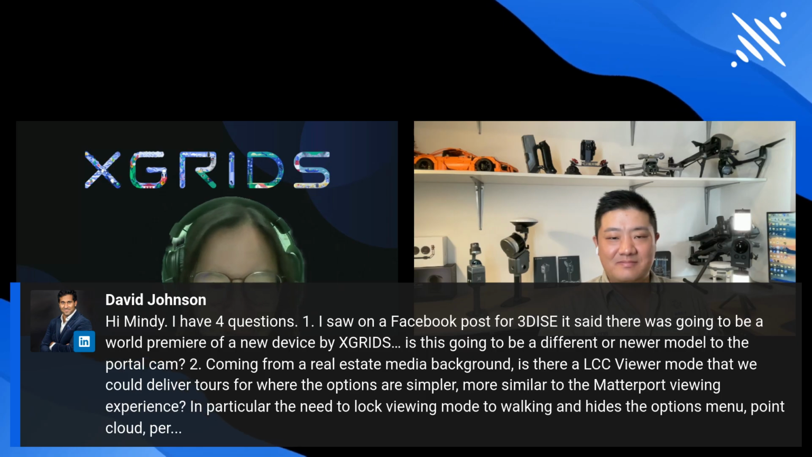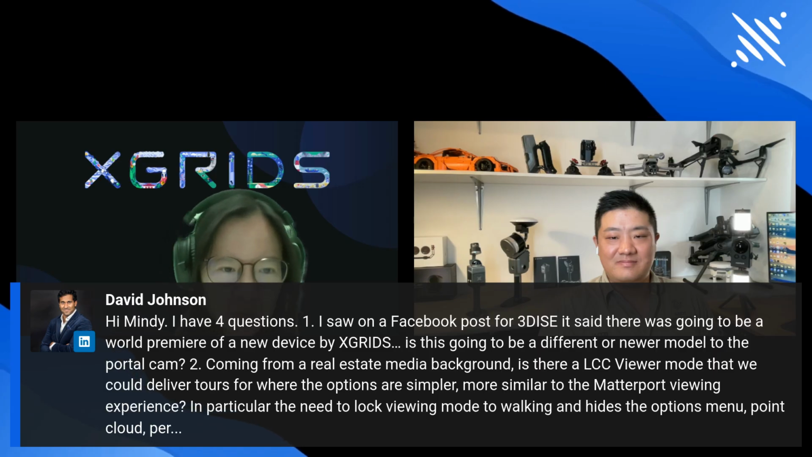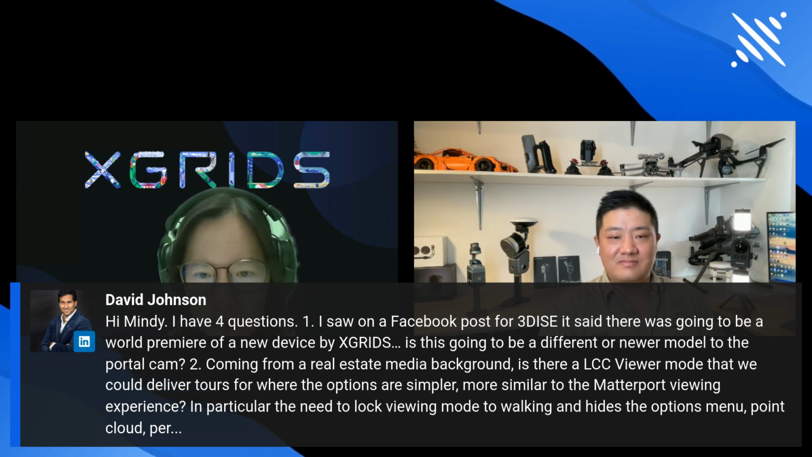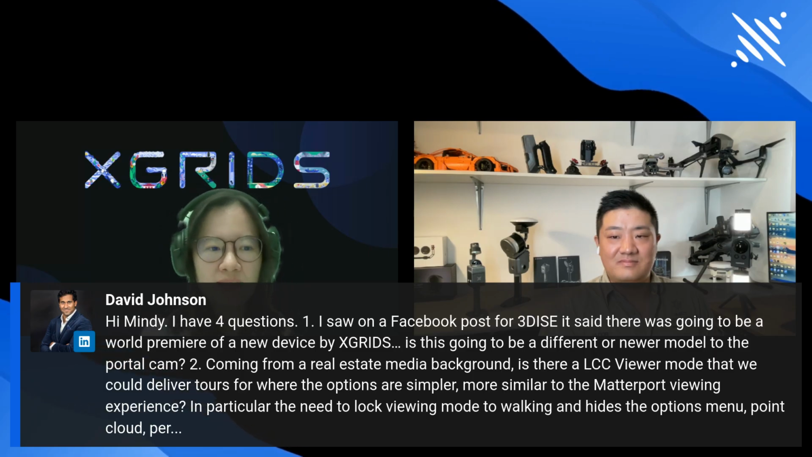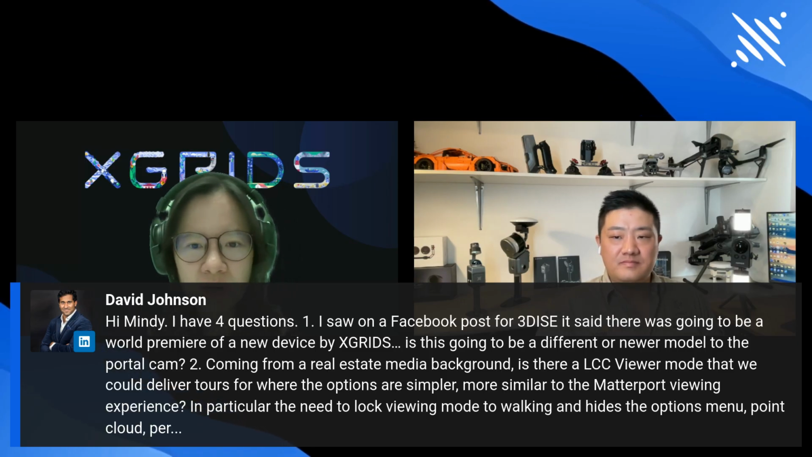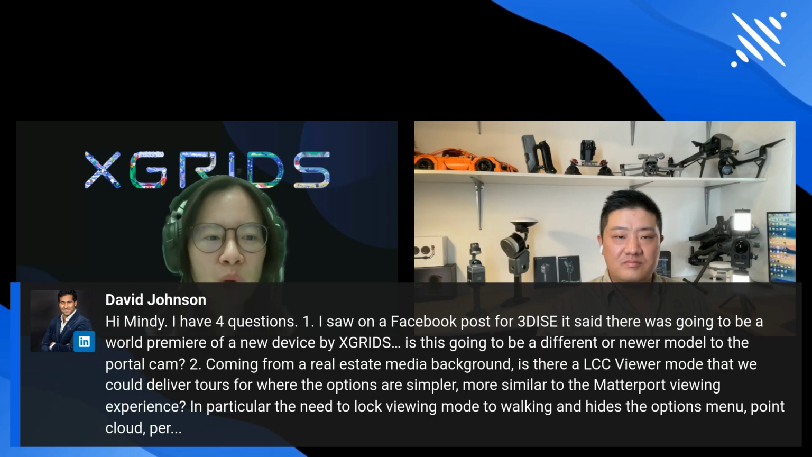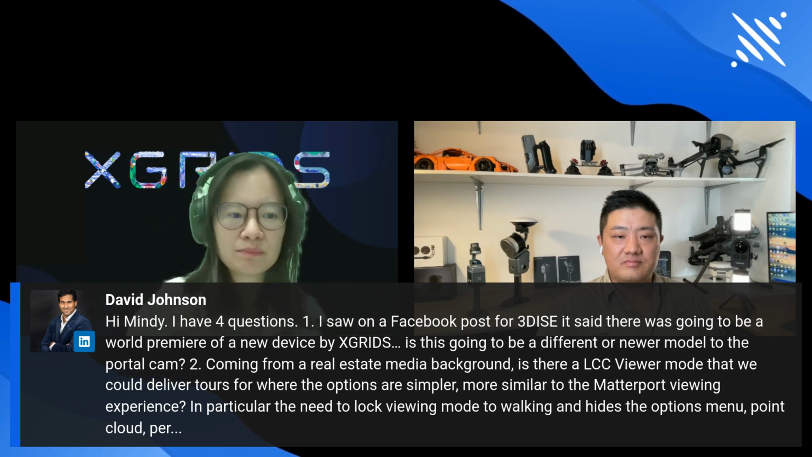Second, coming from a real estate media background, is there an LCC viewer mode that we could deliver to clients where the options are simpler, more similar to the Matterport viewing experience, in particular the need to lock viewing mode to walking and hide the options menu and point clouds? Very good one. These days we cannot avoid people comparing the XGRIDS solution with Matterport. Even though some people may prefer a game-based navigation mode, the real estate industry still needs viewpoint or several point settings beforehand.